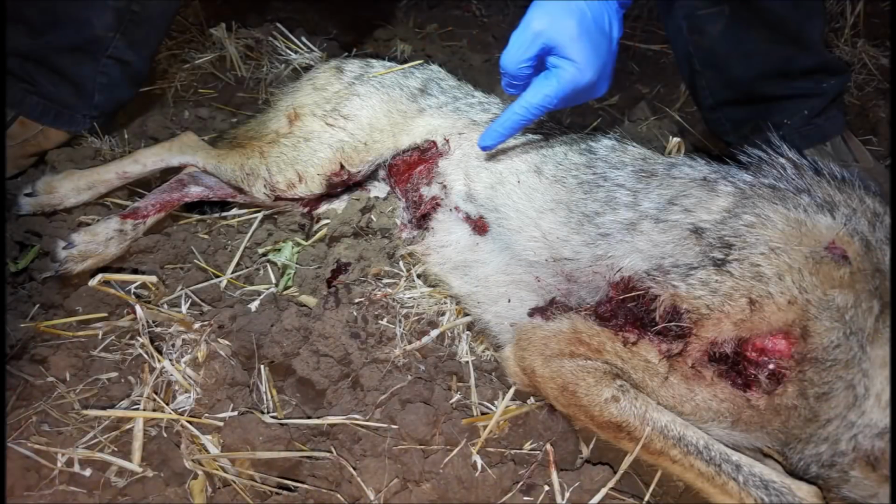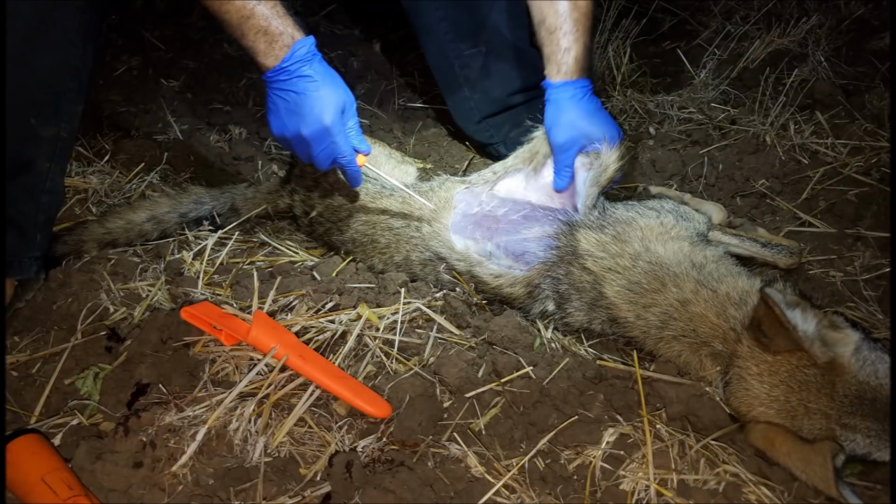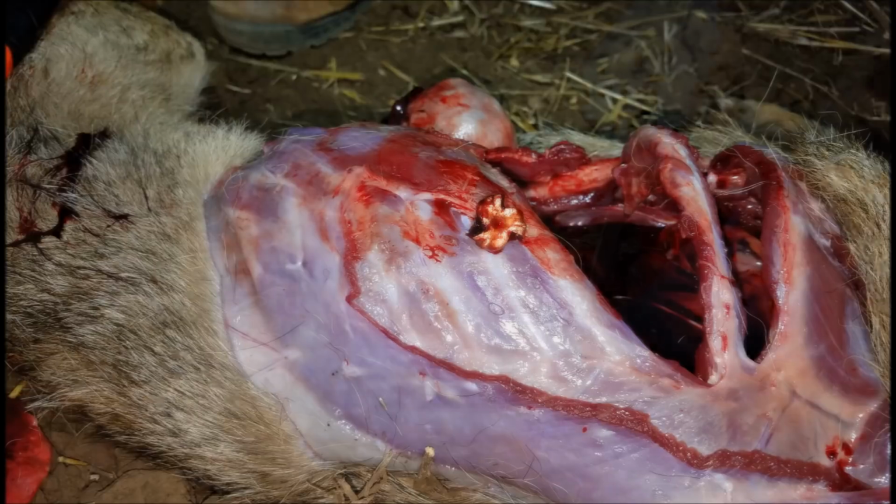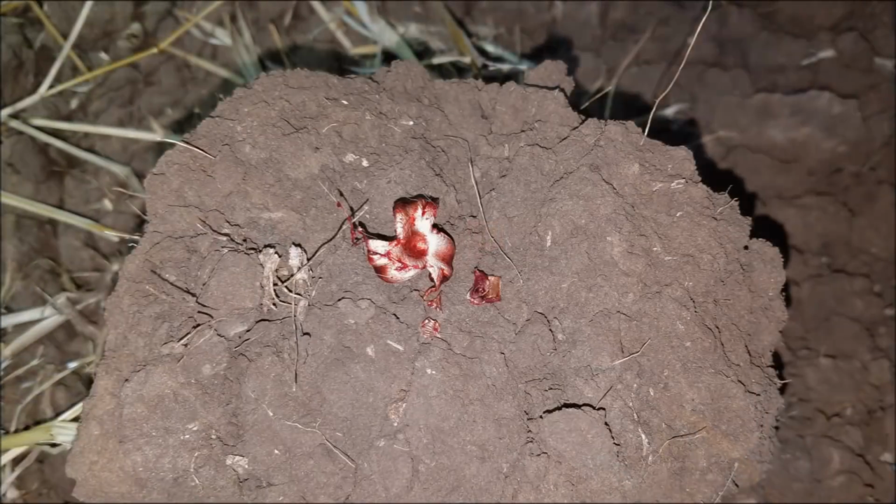With this being a small bullet-ridden coyote, the necropsy work wasn't so much to determine cause of death, but the recovery of bullet fragments, particularly the T-Rex bullet, which we recovered after about 12 inches of penetration in the middle of the chest cavity. We also recovered several of the fragments from the Speer TNT bullet in the leg and also in the chest. Here are the 3 fragments from the Speer TNT as compared to the T-Rex. As for the third bullet, the Speer Gold Dot, it passed through and was not recovered.